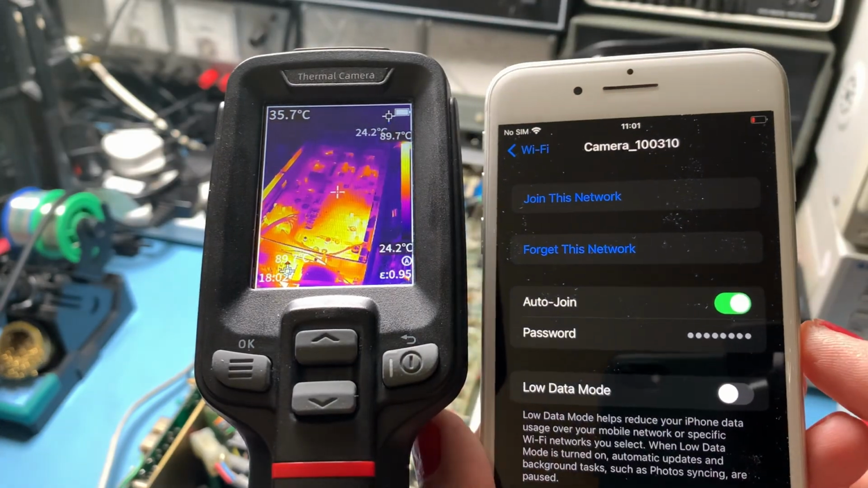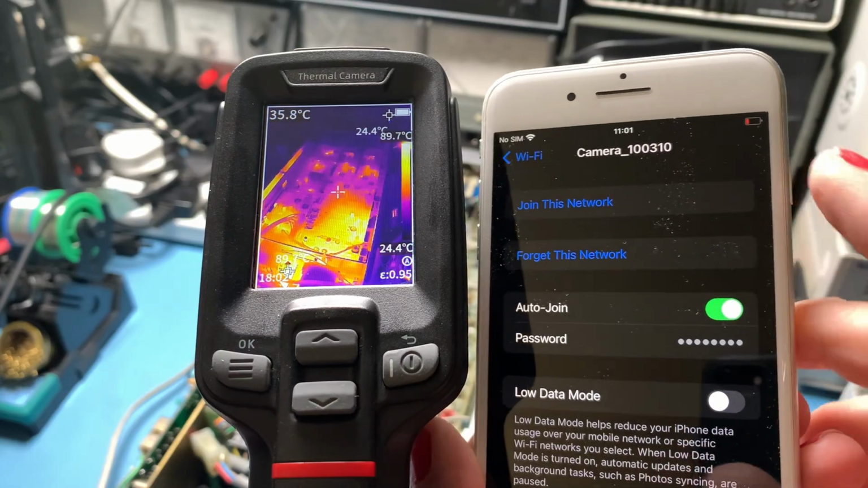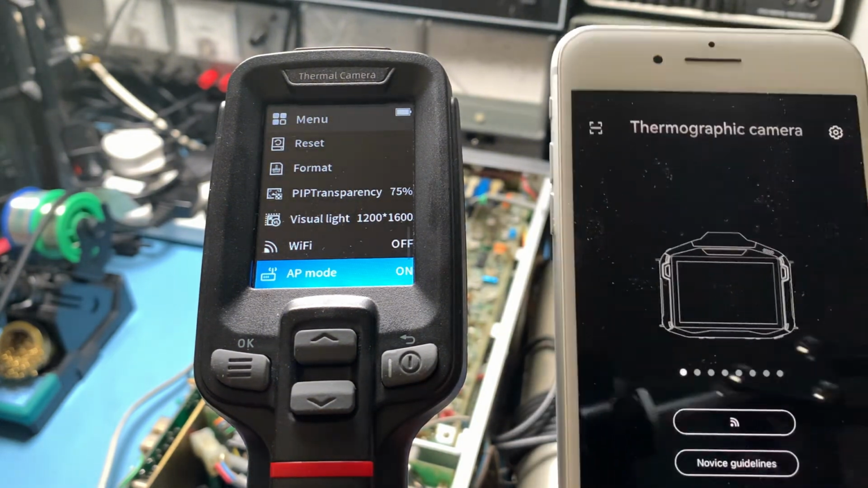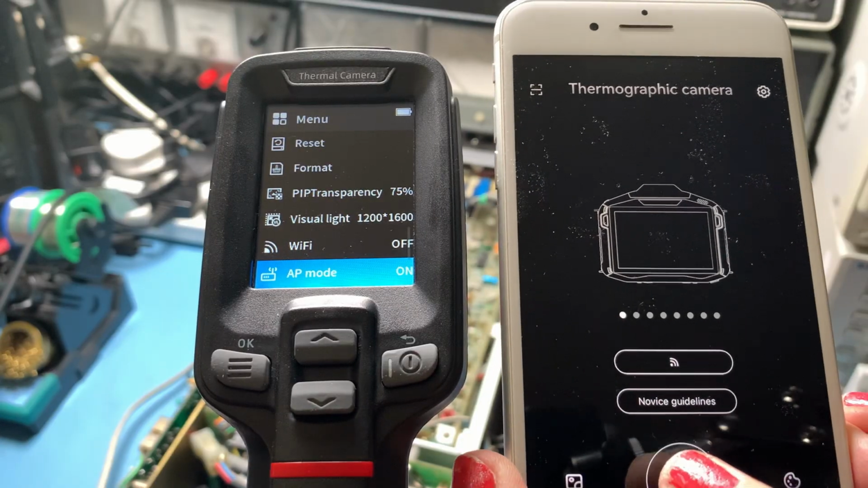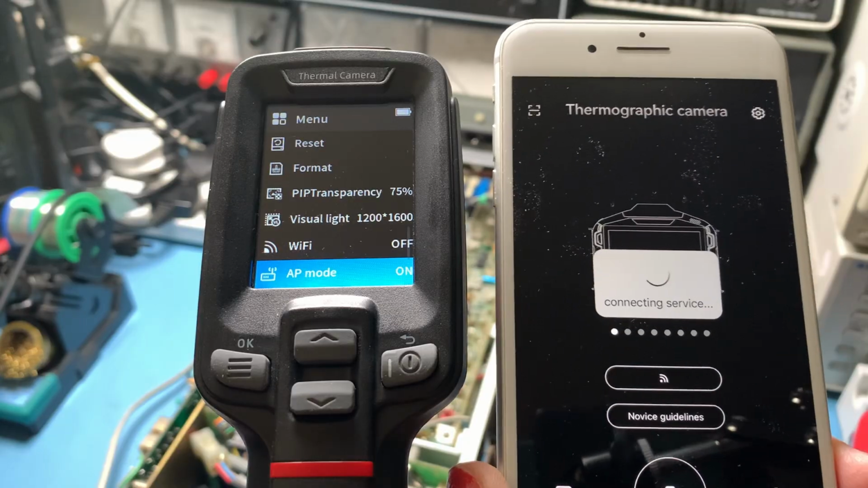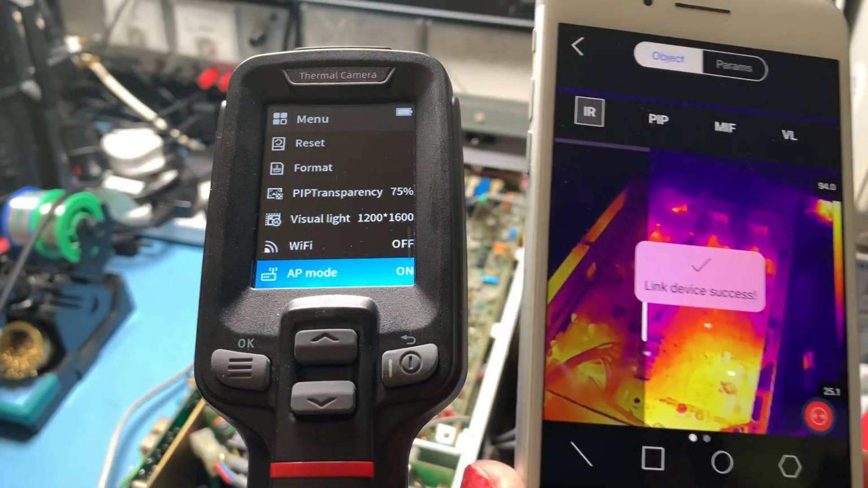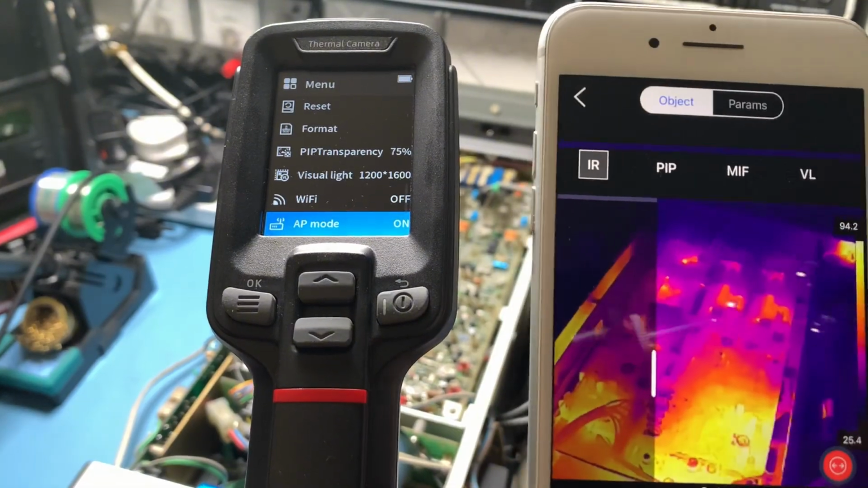Okay, so if I go into my Wi-Fi networks, I can see I've got camera 100310 there, and what I want to do is join this network. Right, so I go into my Thermography app, and I'm greeted with this screen. So press the camera button here. Connecting service. It just takes a moment to hook up to the camera. Right, there we go. We're in. Link device. Right, device is now linked.